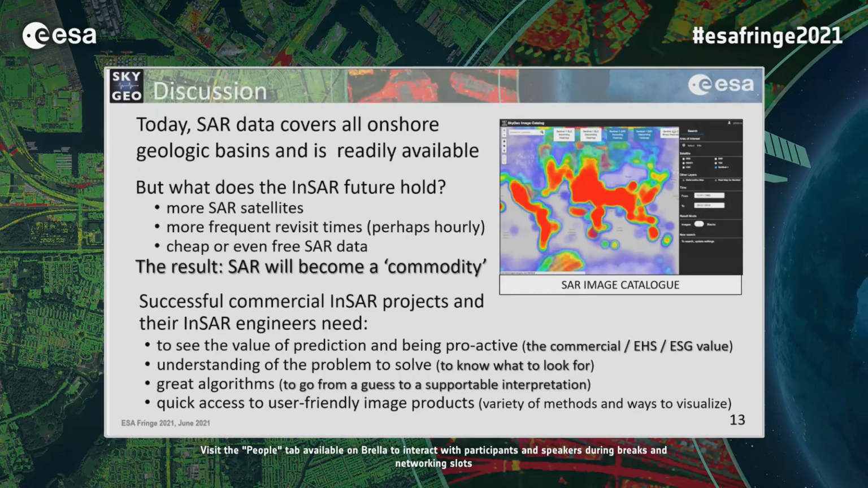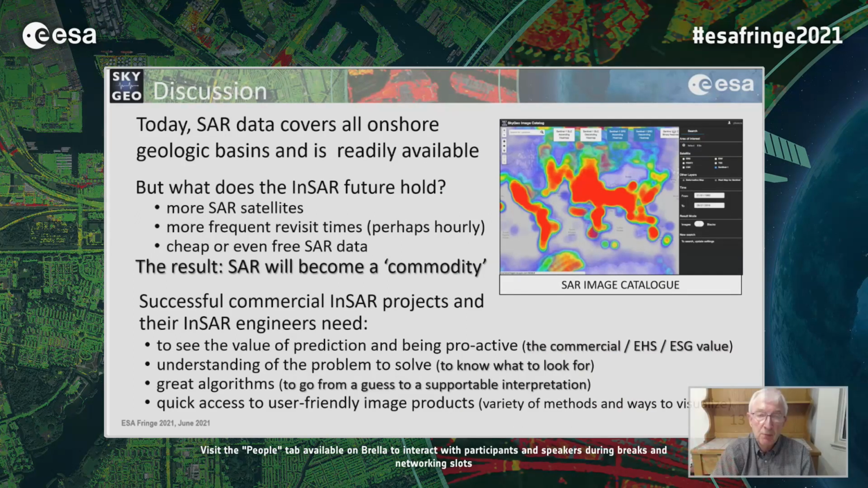So, as everyone knows, SAR data now covers all onshore geological basins. It's readily available. But looking towards the future, there are more satellites going up, seemingly every few months, with more frequent revisit times, eventually maybe hourly or every few hours. And it's going to be a commodity product. It's going to be cheap and maybe even free.